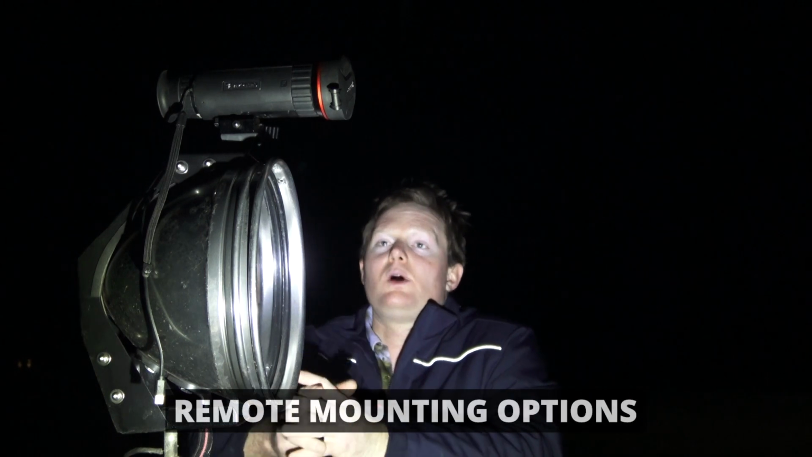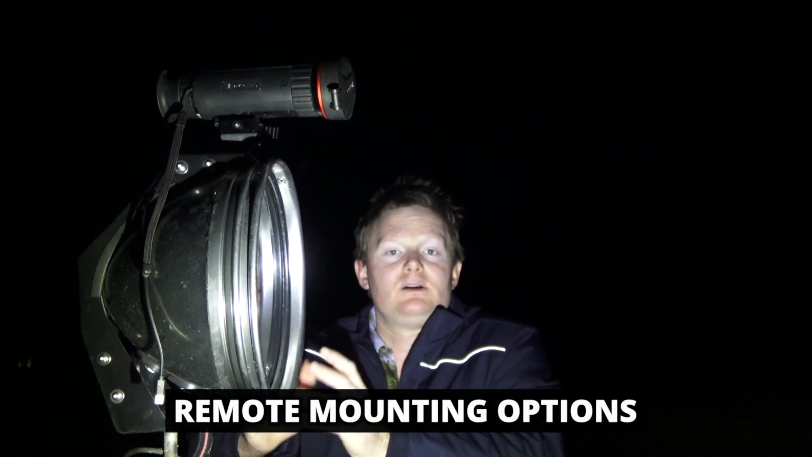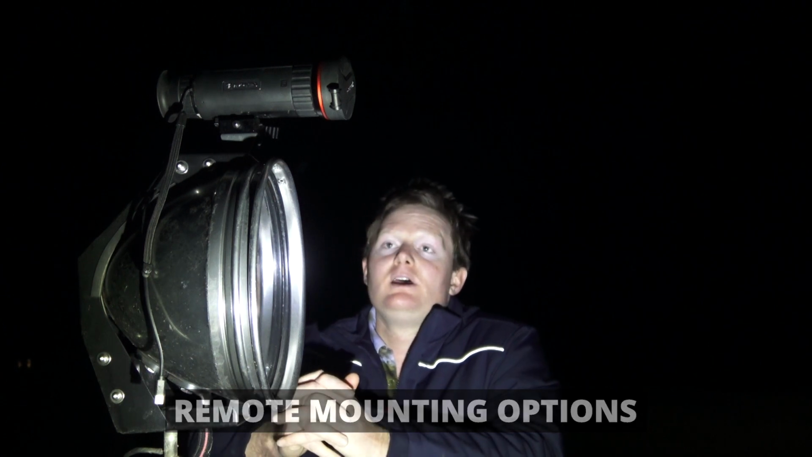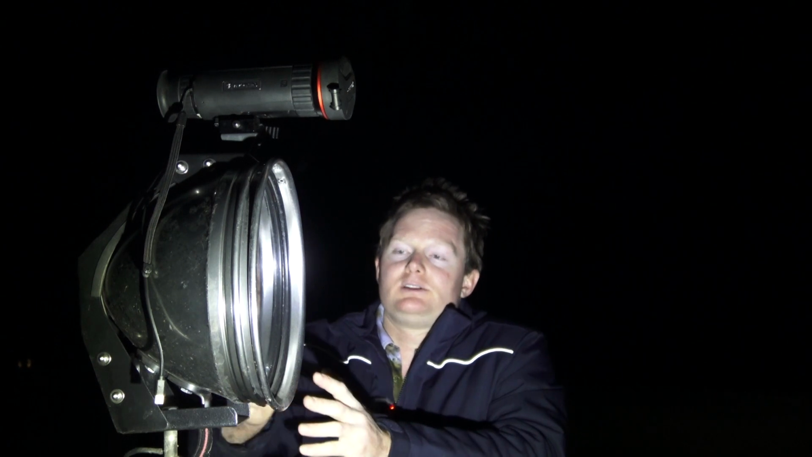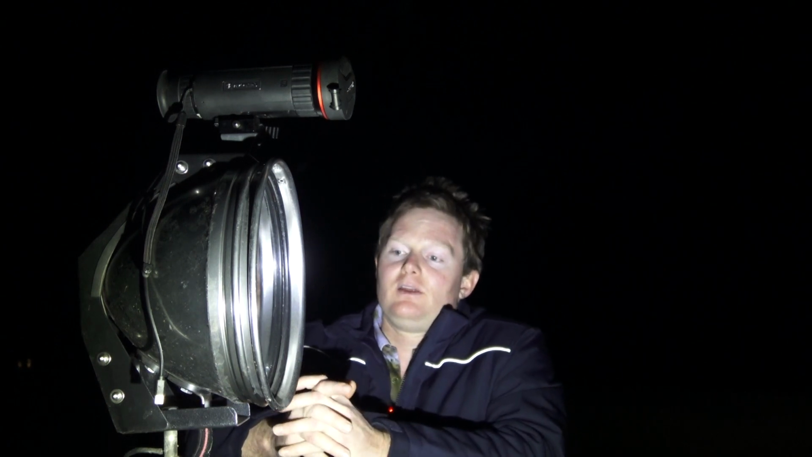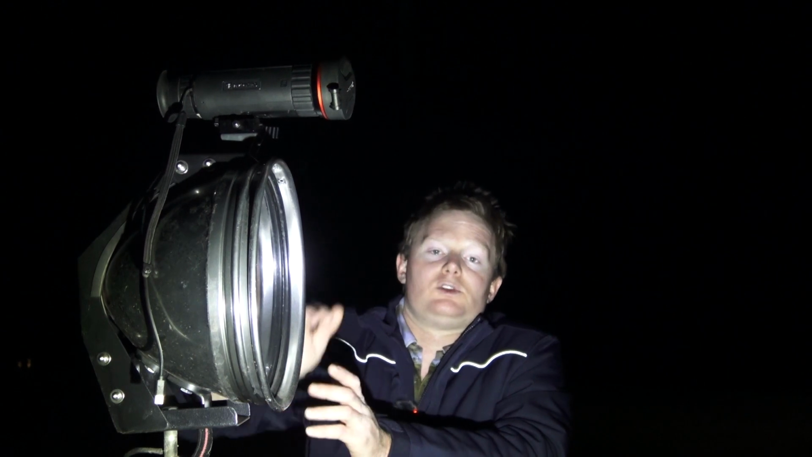There's quite a lot of ways that you can mount your thermal to your spotlight. Some are dearer than others, some work better than others. But in this case, one of the best solutions at the moment is a Wild Game Innovations bracket. They typically attach to the spotlight handle under your spotlight and then wrap around the back of the light, and your thermal sits on top.